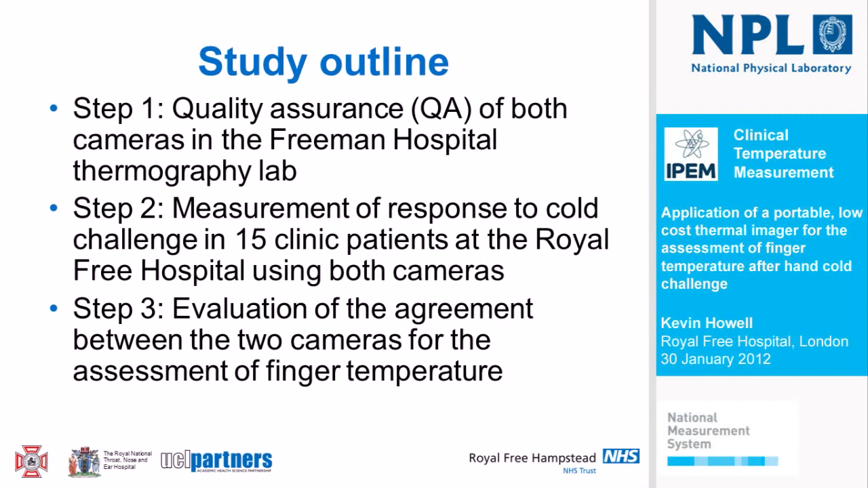So we put together a little study, and it began with step one, where we sent Rosie Richards, our trainee clinical scientist who's here today, all the way up to John Allen's lab in frosty Newcastle. We were very grateful to John for inviting us up there, and that gave us access to John's excellent facilities for doing quality assurance, because he had the blackbody cavity up there. And Rosie did some simple quality assurance of both cameras, because as we've heard today, we need to understand how these devices are performing before we even consider using them in clinical practice.